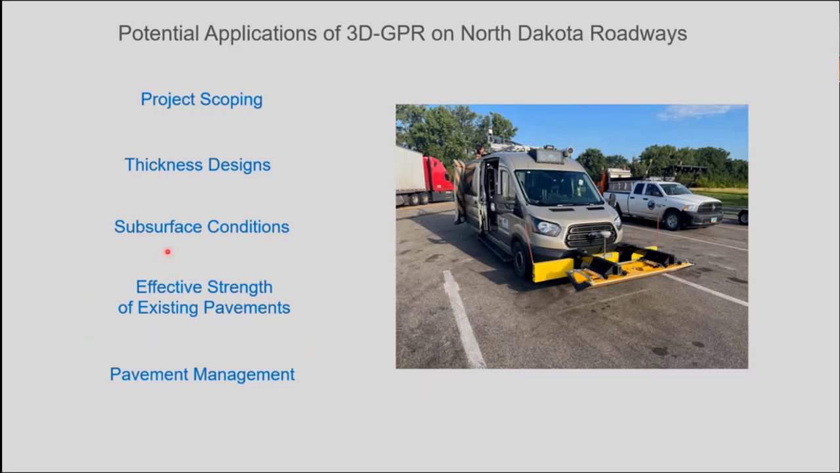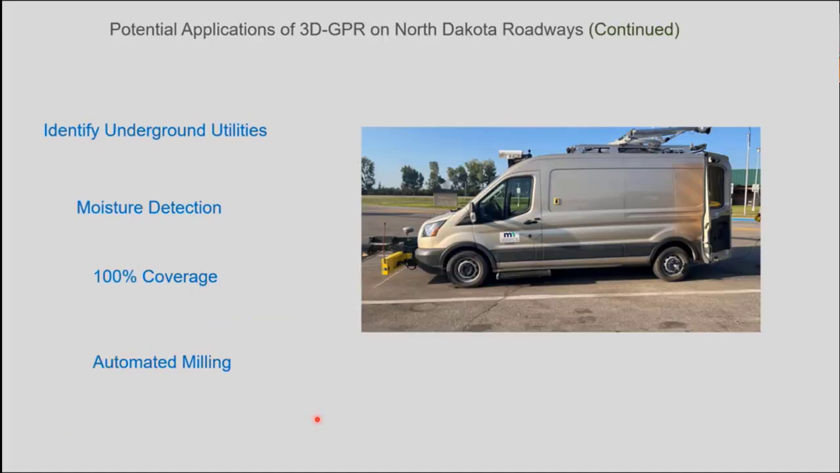Effective strength of existing pavements: it could work very well with the FWD. Every time the weight of the FWD is dropped, it's nice to know exactly what you have down there. Pavement management: I think it would complement the Pathways van. And identifying existing underground utilities, especially in cities and urban areas as well. Moisture detection of unwanted moisture in our roadways. Like all the other technologies we have, the 100% coverage is definitely an advantage, to have all that data, just as with DPS, intelligent compaction, and thermal profile.